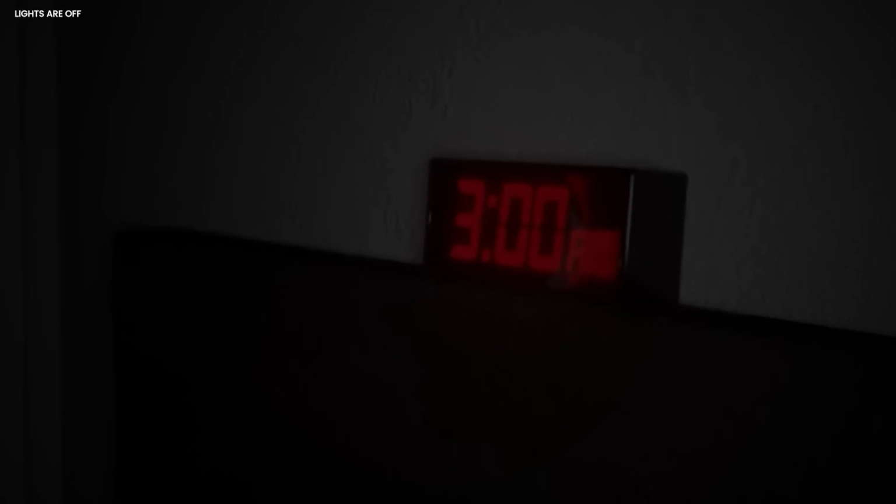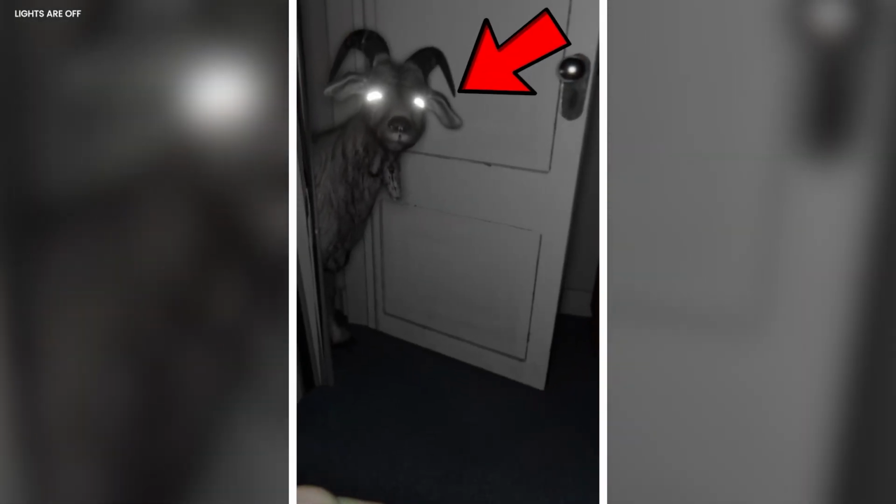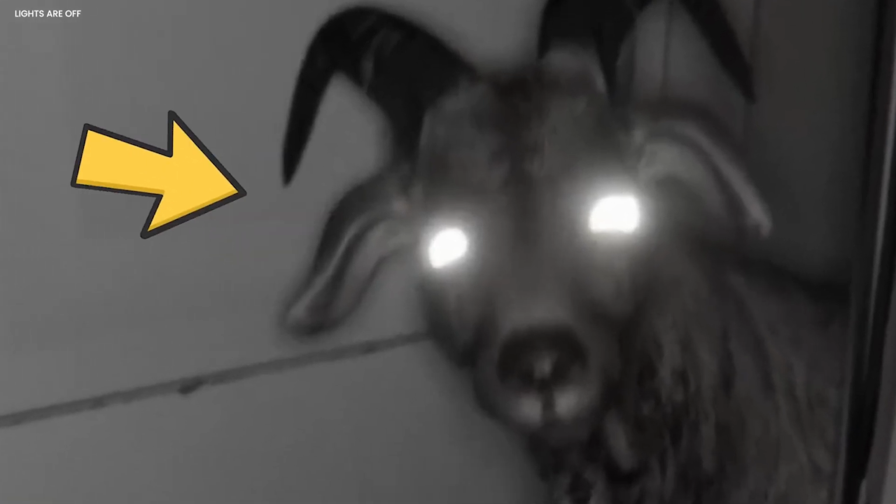Midnight door visitor. At the dead of night, around 3 a.m., someone recorded a video while in bed. The clip reveals an eerie sight, a creepy and unsettling goat positioned between the bedroom door. This goat possesses eyes that emit an eerie glow, horns that are sharp and menacing, and an unusual multitude of tongues. Strangely, the goat appears to be letting out loud,